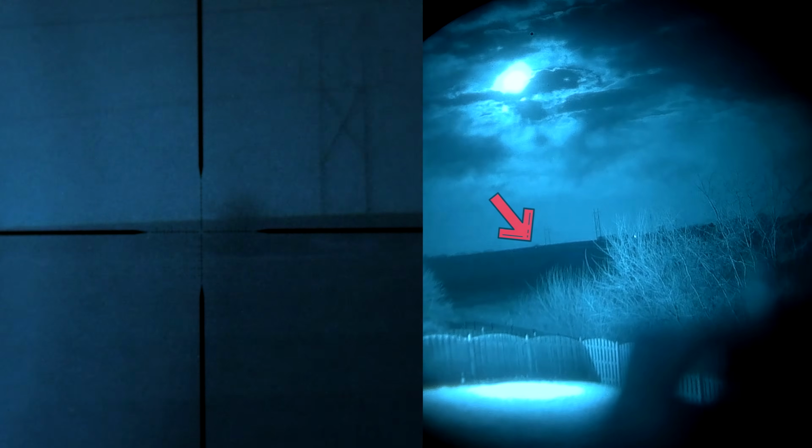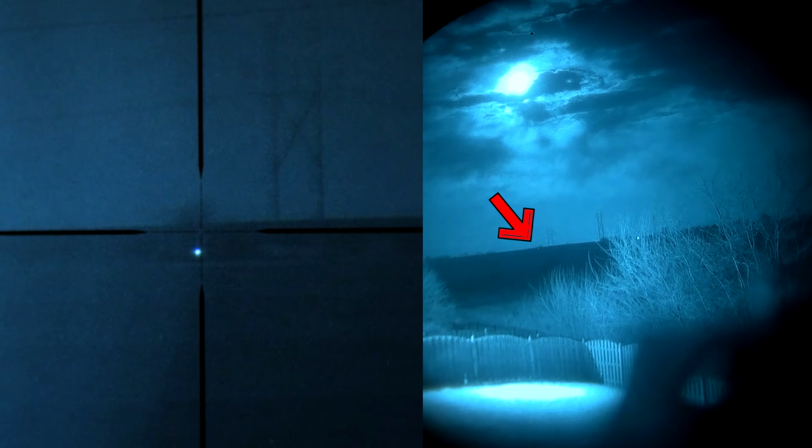On the left we have the ClipNV LR, and on the right we have our PVS 14s. Now I'm shining the illuminator on the tree in both images, and on the right you can barely even make that out. Like you can probably see it at home, but that would be a pain. But look at the difference with the illuminator here. On the 14s, you notice you're shining like a light, but on the actual clip-on, you can see everything being illuminated. There is a massive difference in the effectiveness of the actual illuminator.